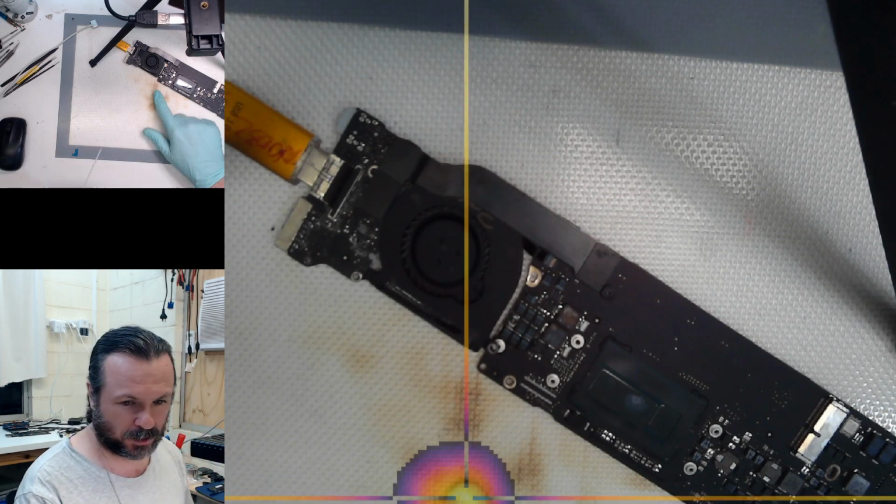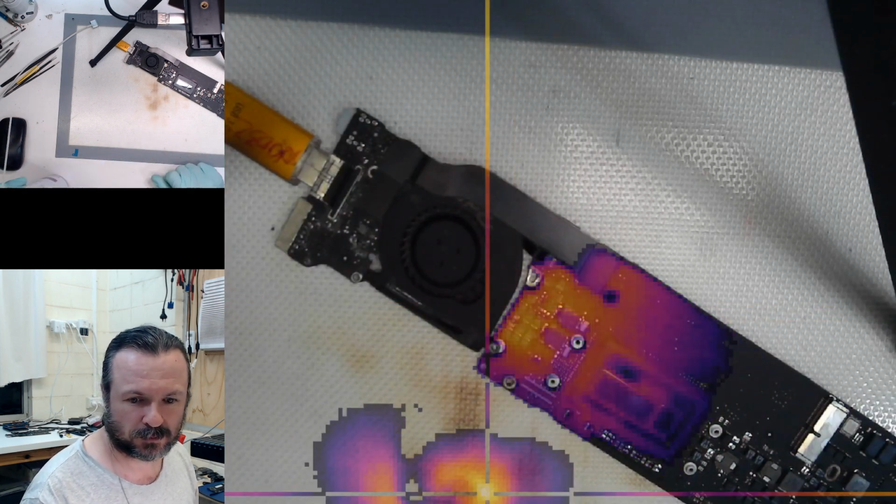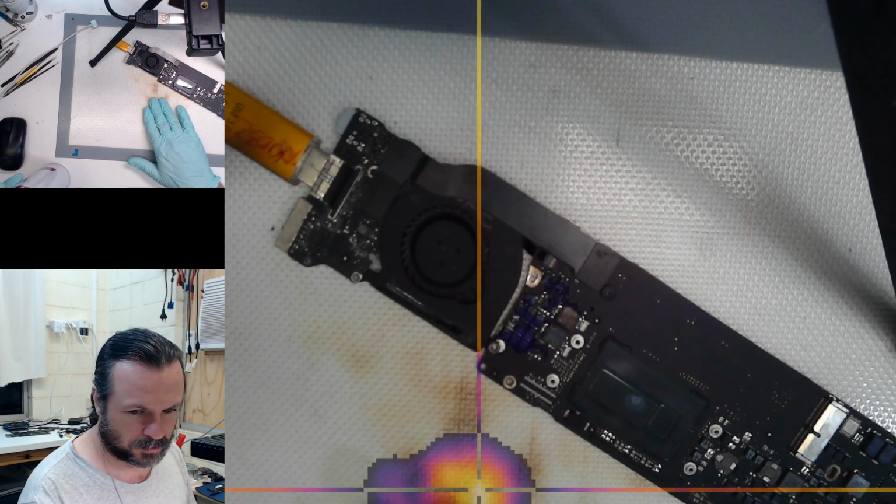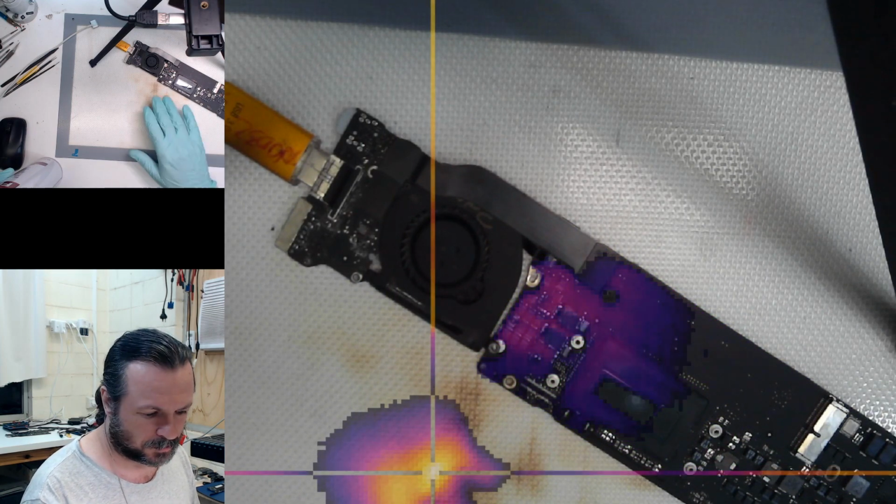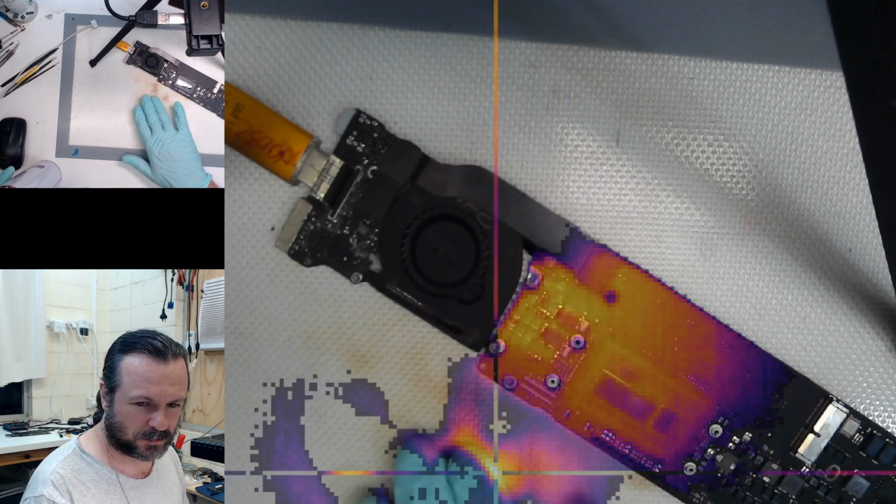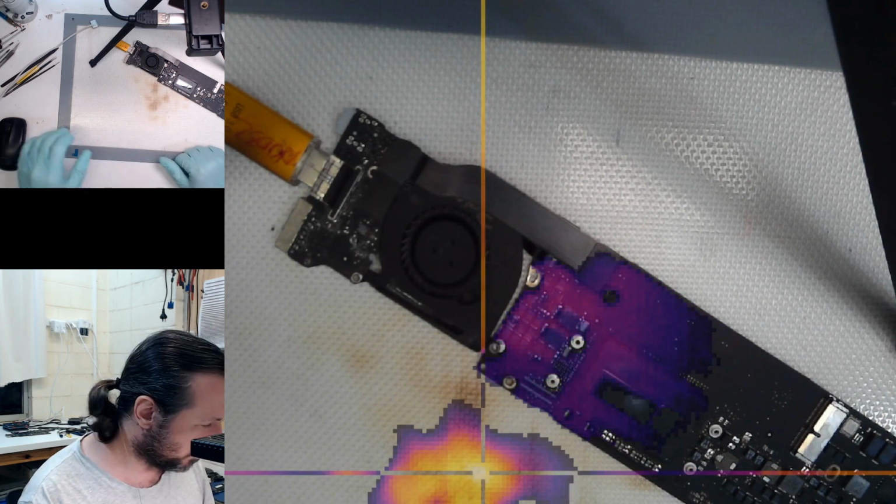Let's chill down that hot spot. Where are you? Right there. It's persistent, yeah. So free spray can't win.